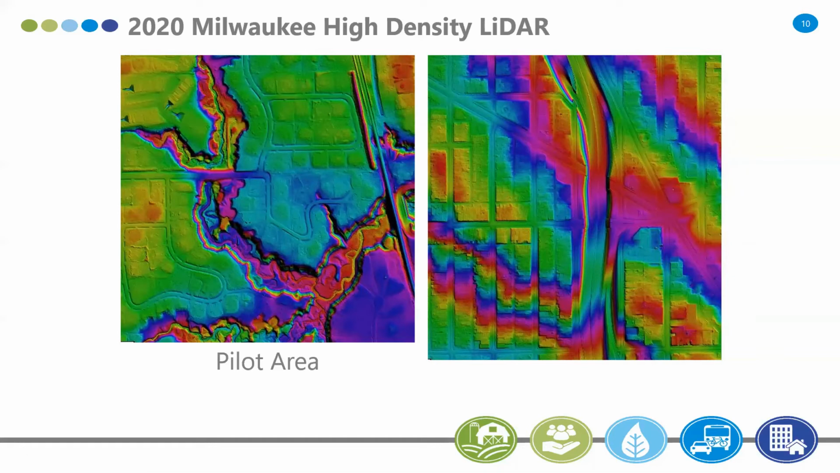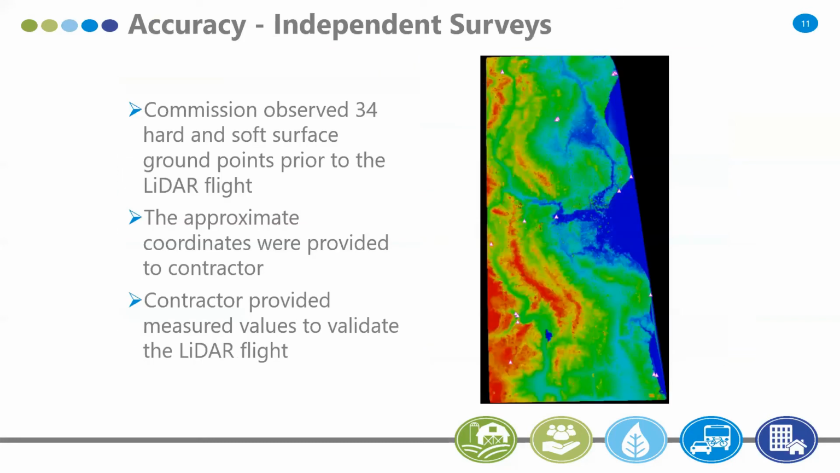With the accuracy assessment, we took a different approach than traditional LiDAR. So you can go to the next slide, Zach. What we did was we independently surveyed 34 hard and soft ground points through the county.